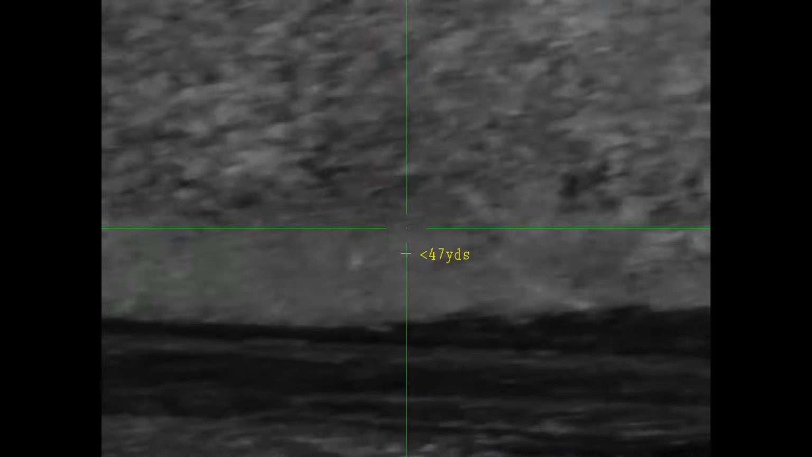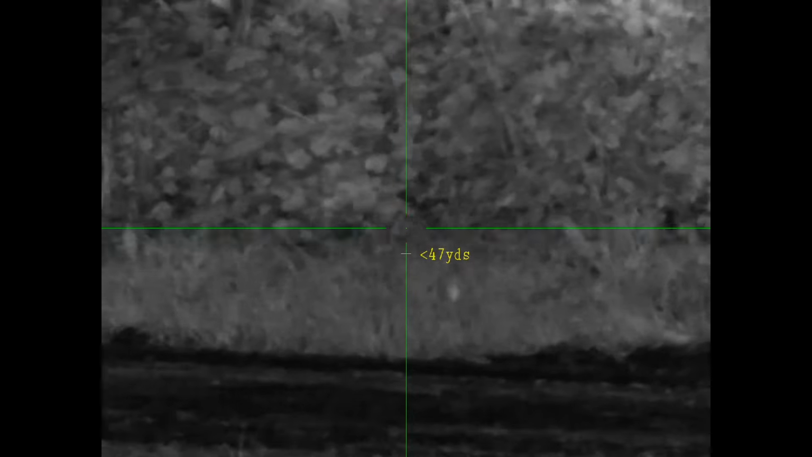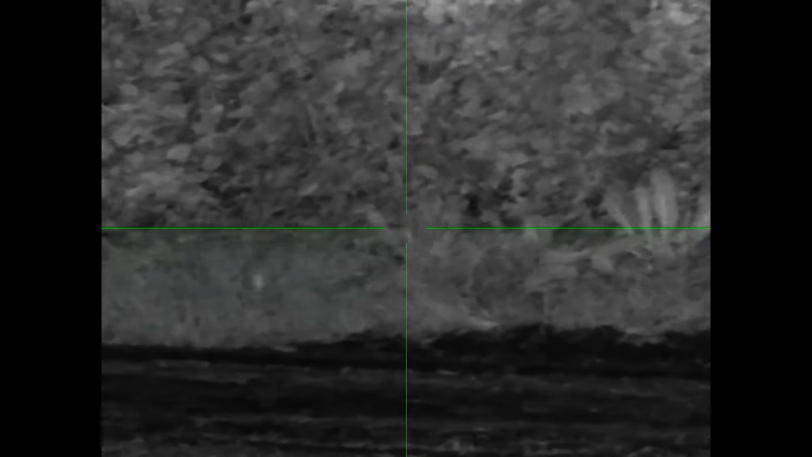Ooh, that went left. Just under 50 yards. That was interesting. Could have been me wobbling on the sticks. Bloody things are wobbling like hell here tonight. Need to try this out to 50 yards, see what it's doing. Zeroed at like 18 yards.